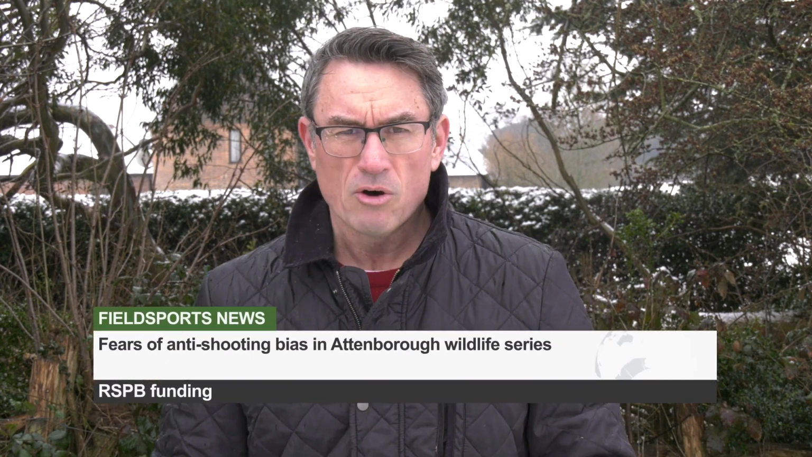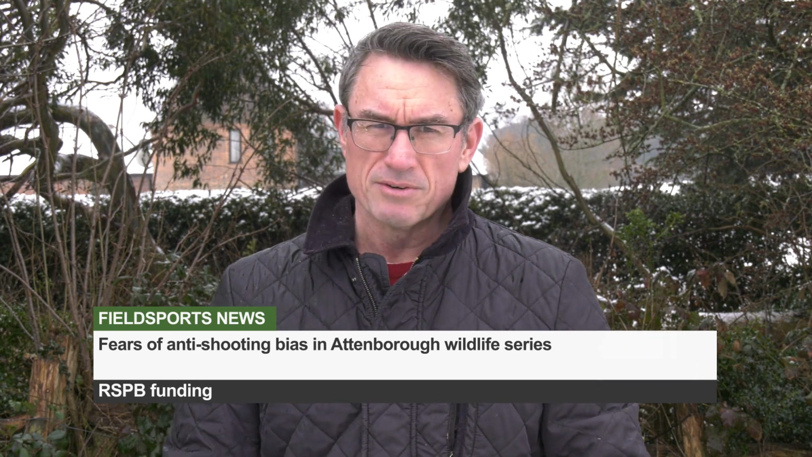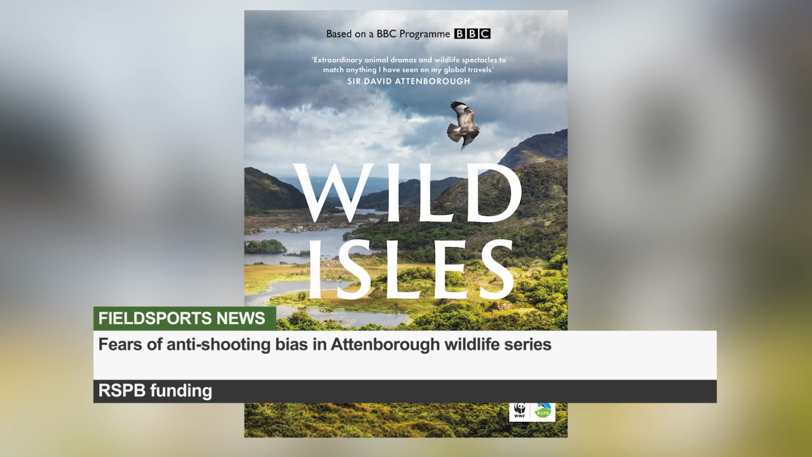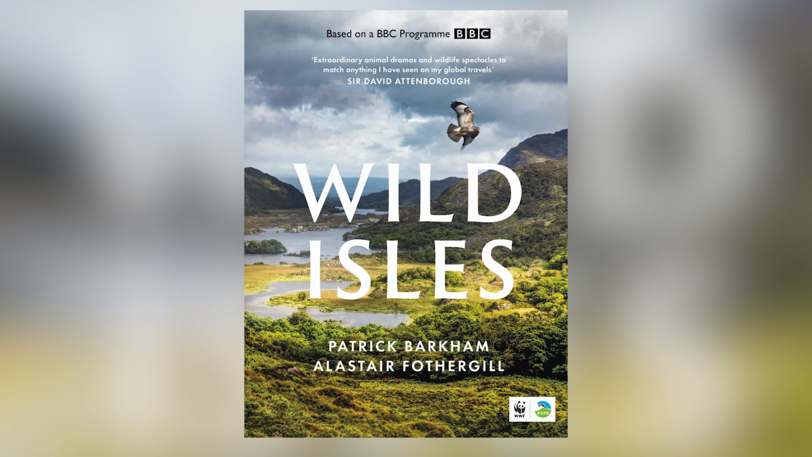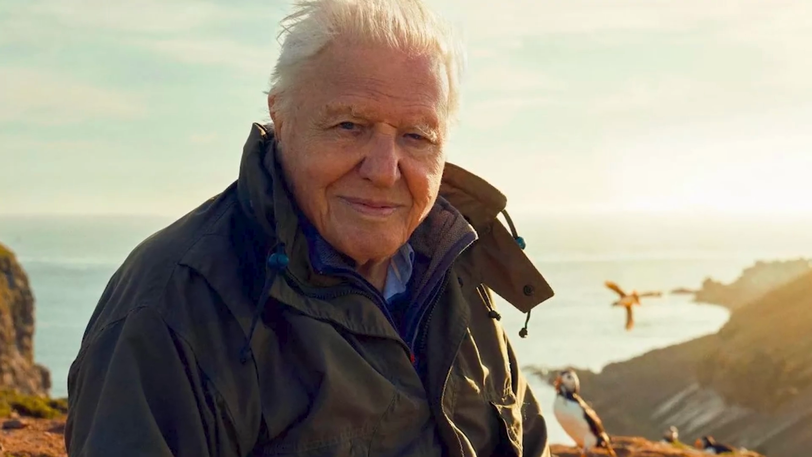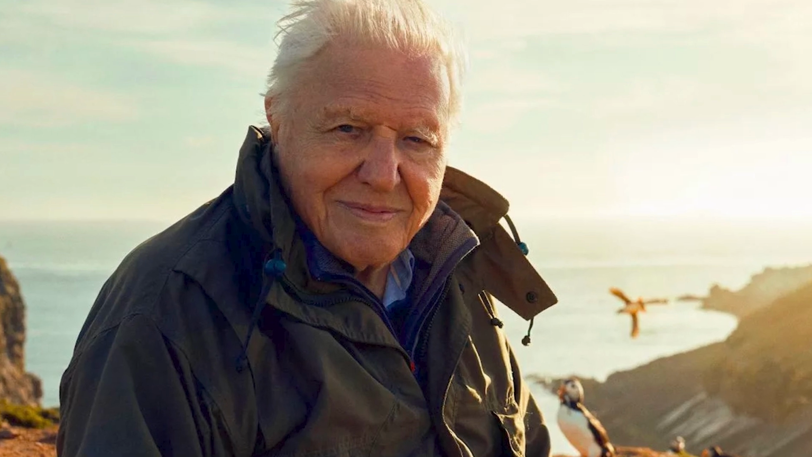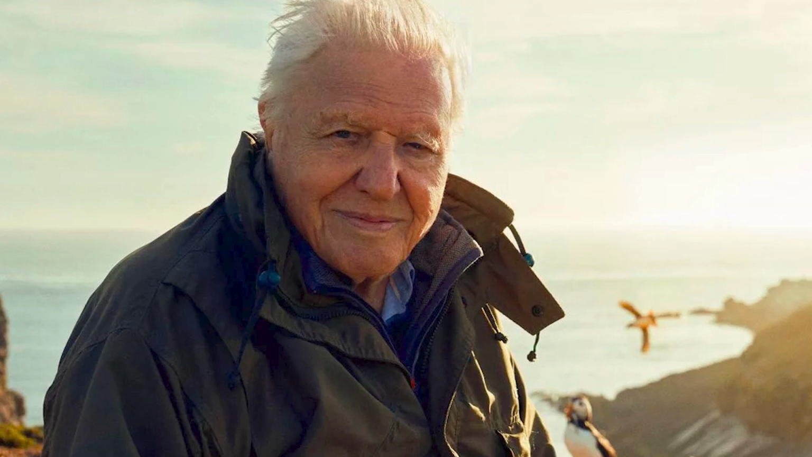Shooting organisations are on alert to look out for bias in David Attenborough's new wildlife series. The RSPB part-funded the Wild Isles series, which starts in the UK on Sunday night, the 12th of March 2023, and may use it to promote its anti-gamekeeper campaign. Anti-hunting groups have been keen to co-opt Sir David, who has been pro-hunting until now, especially big game hunting, which he recently supported in a clip on ITV.